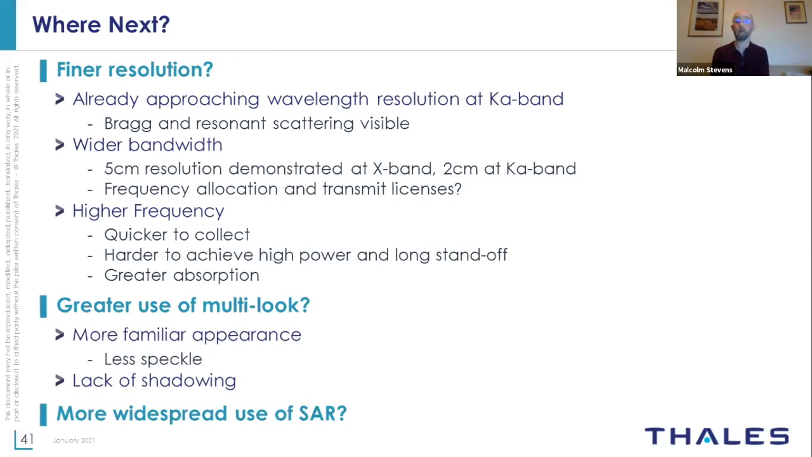Can you go wider in bandwidth? One of the challenges here is actually regulatory. It's the legal requirement to have a transmit license. And although 5 centimeter resolution had been demonstrated at X-band, it couldn't be put into a production system because you couldn't get a transmit license for it. And the team over from Fraunhofer in Germany, who actually demonstrated this first, had to operate over a military range and figured they were only going to collect one image and no one would notice.